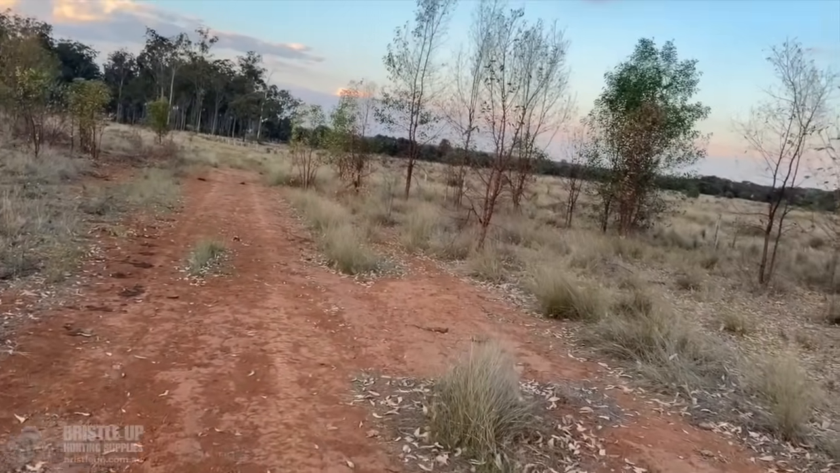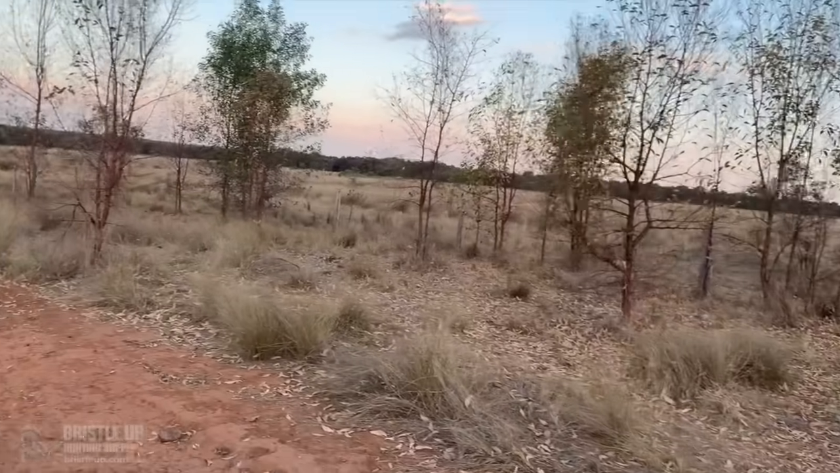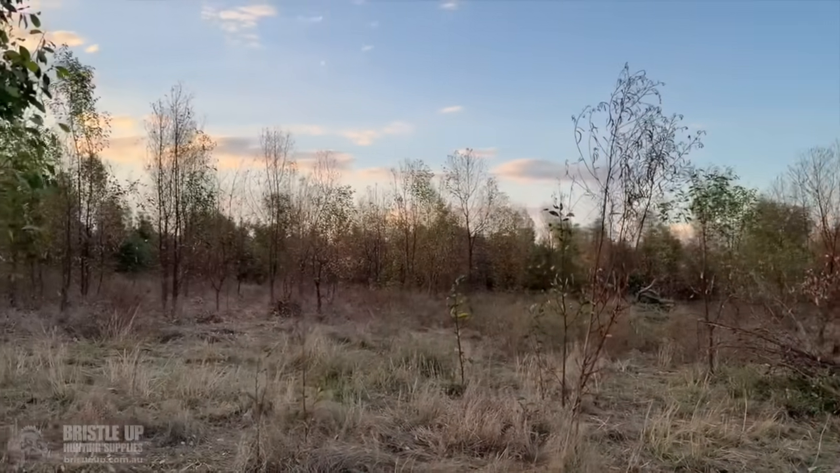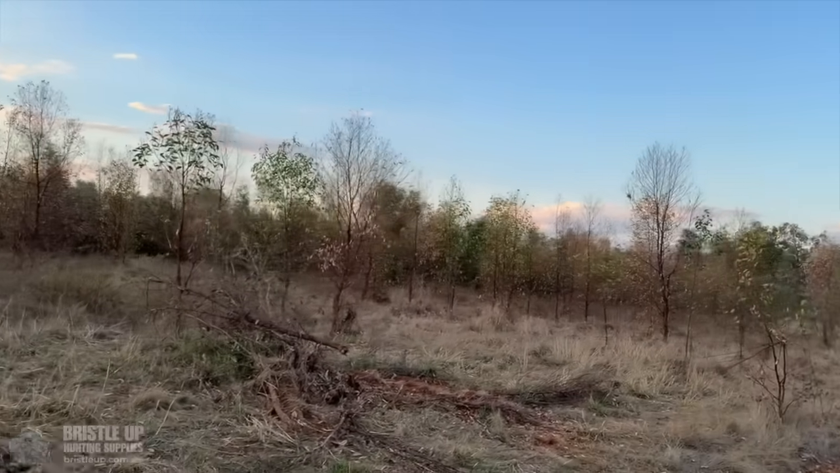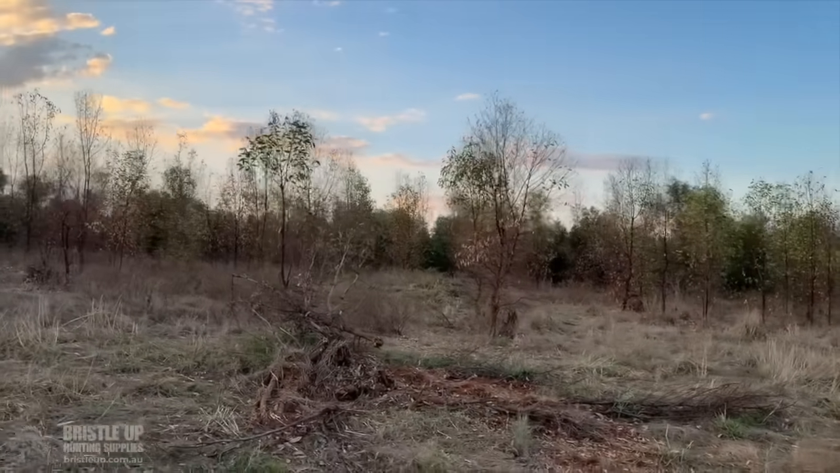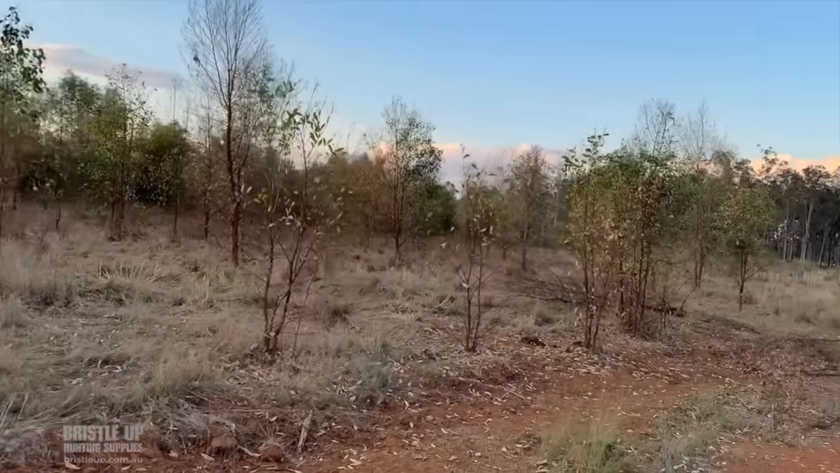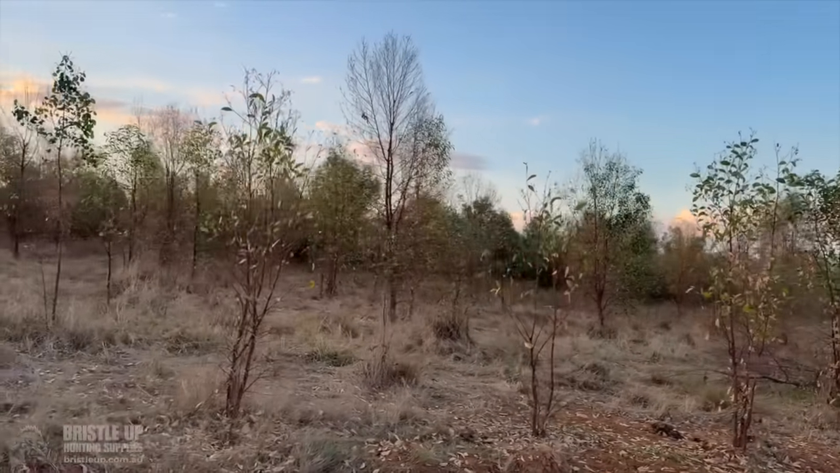Might have to go and check out this other paddock where the cattle are and see if they've got enough feed where they need shifting again. You can see in there, these pellets, the spray's done a pretty good job on them. They're all losing their leaves and trying to die, I think, which is good.